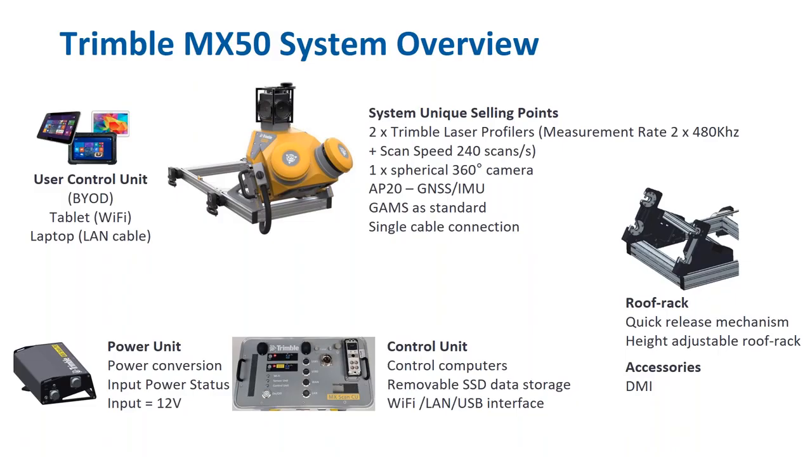We also have our power unit, a control unit inside the vehicle, and the system is supplied with a roof rack. The only accessory that isn't supplied as standard with the system is a DMI, a distance measuring instrument that fits to the wheel of a vehicle. So this is an optional accessory.